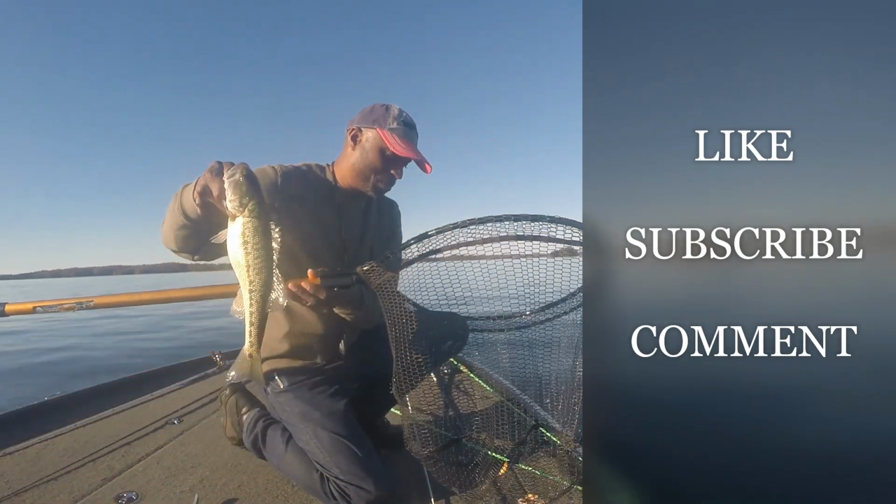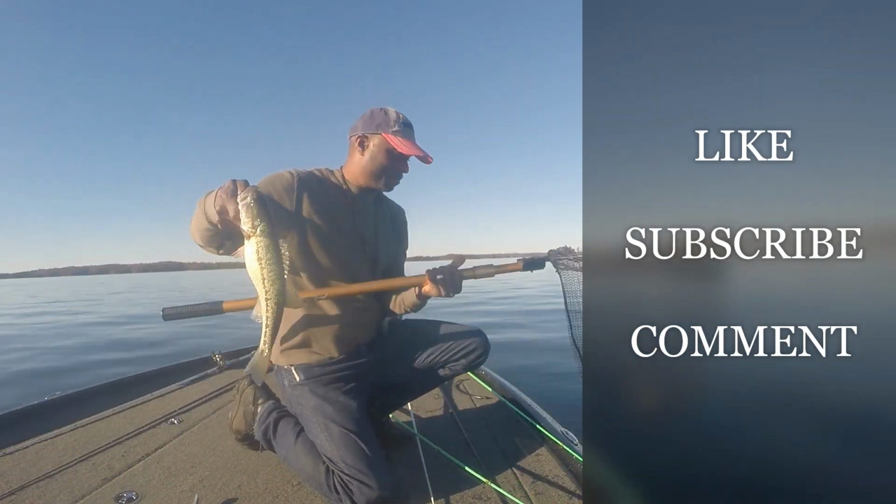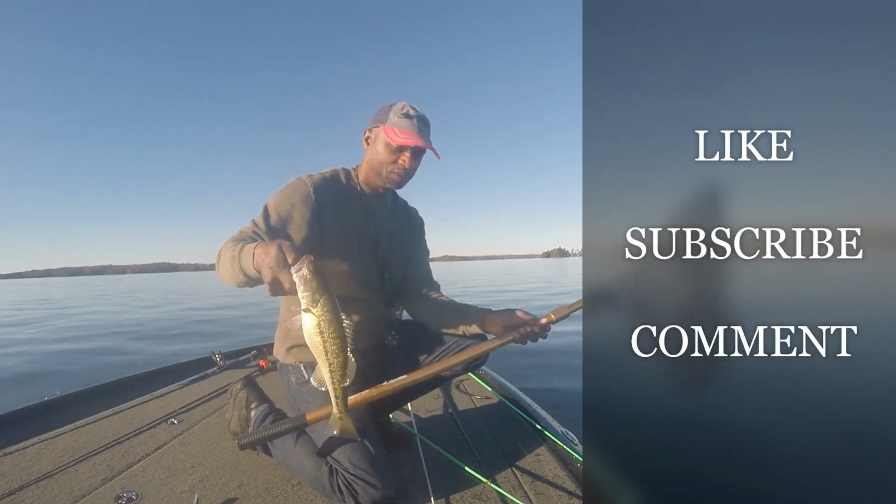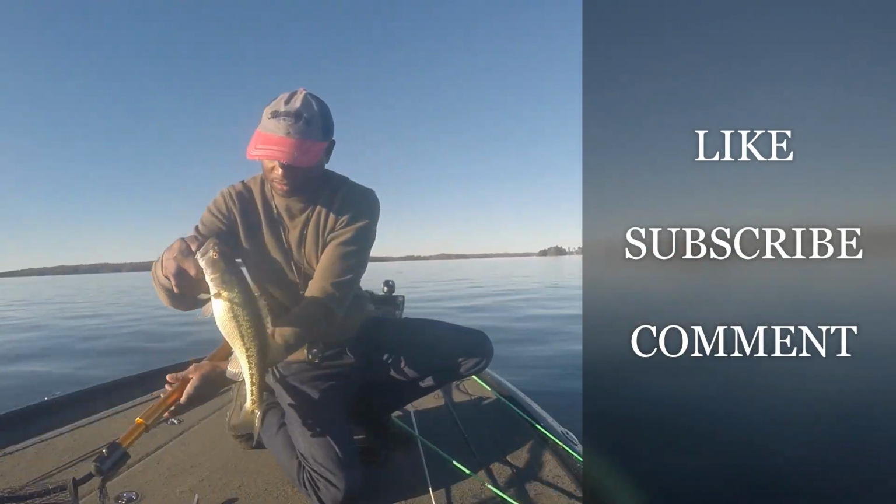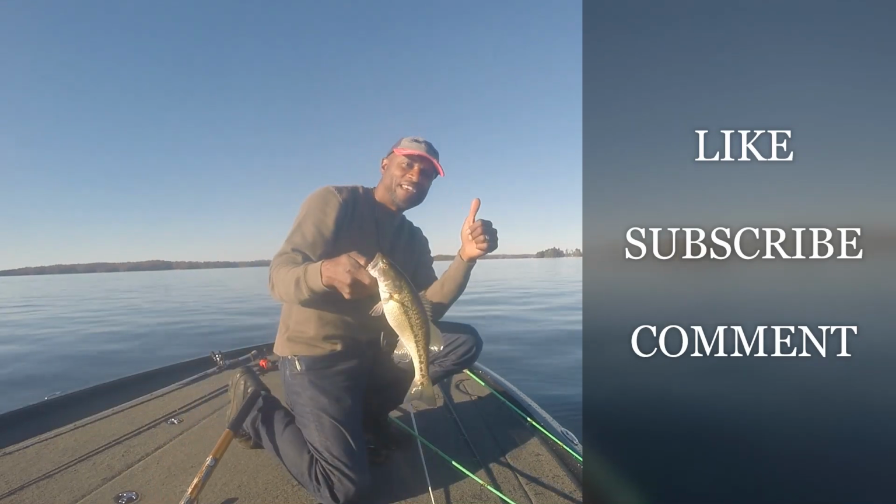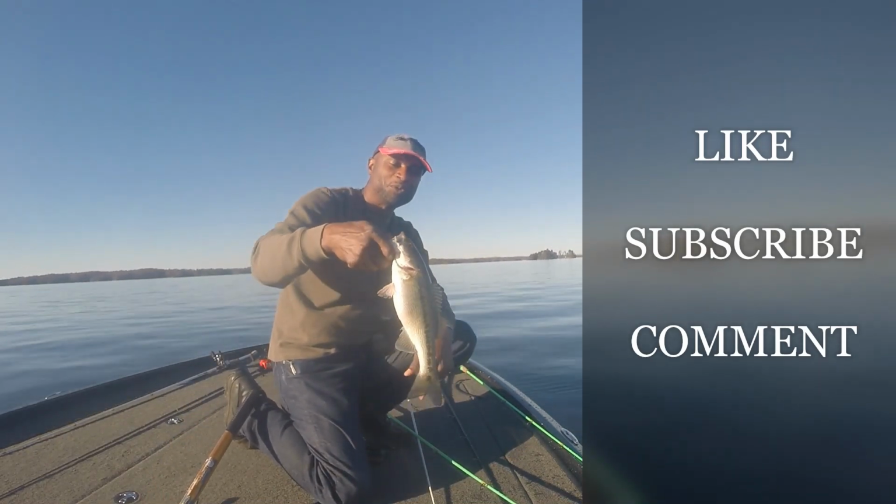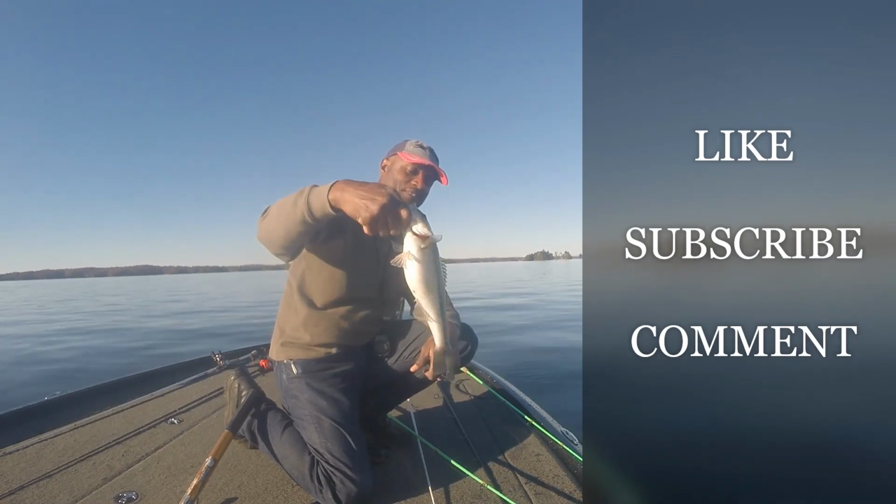This thing is throwing up a bunch of bait fish. So they are down there eating good. Having a great day out here, learning something. Hopefully I'm showing you guys a few things too.